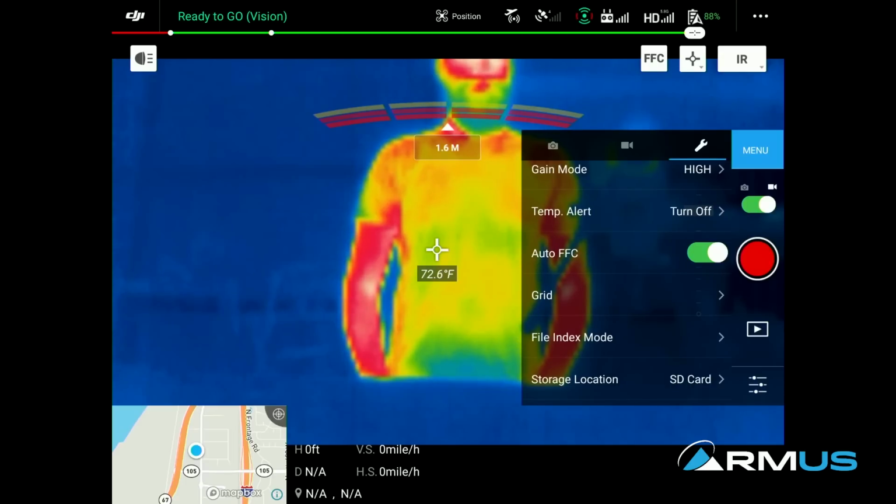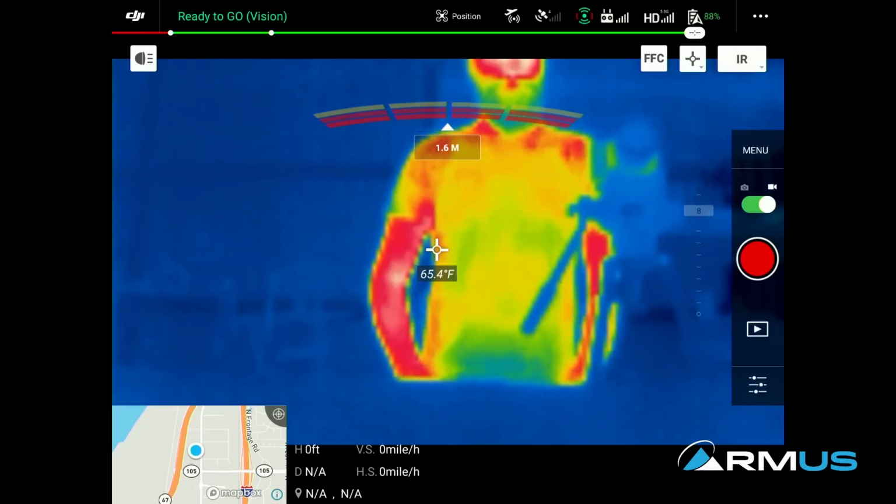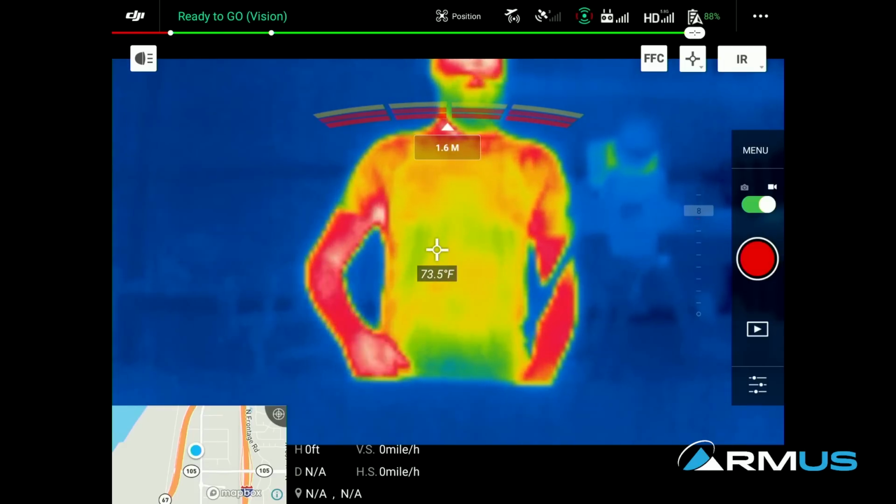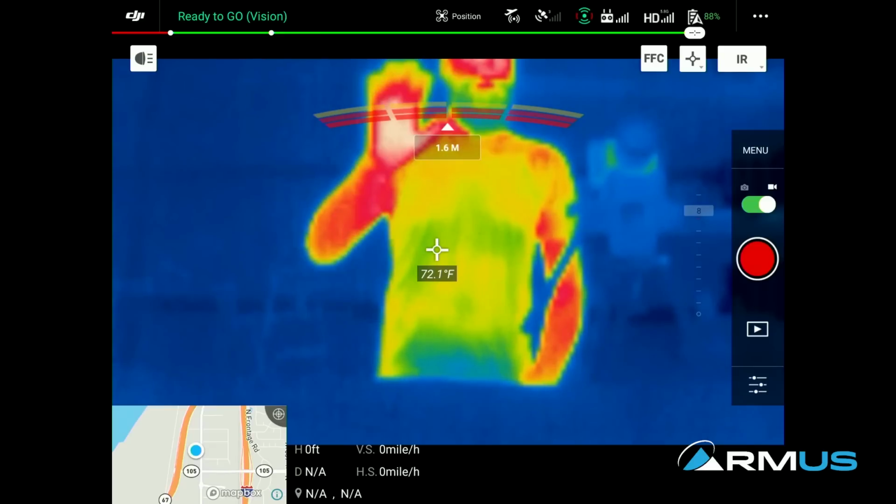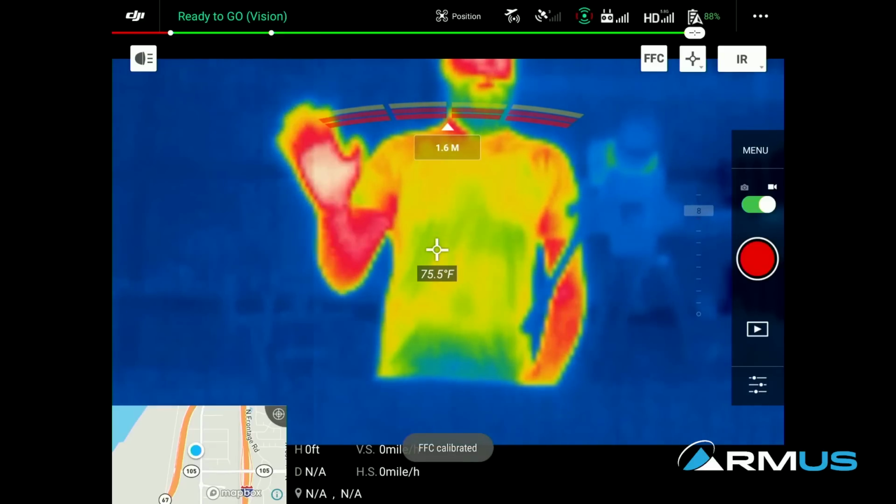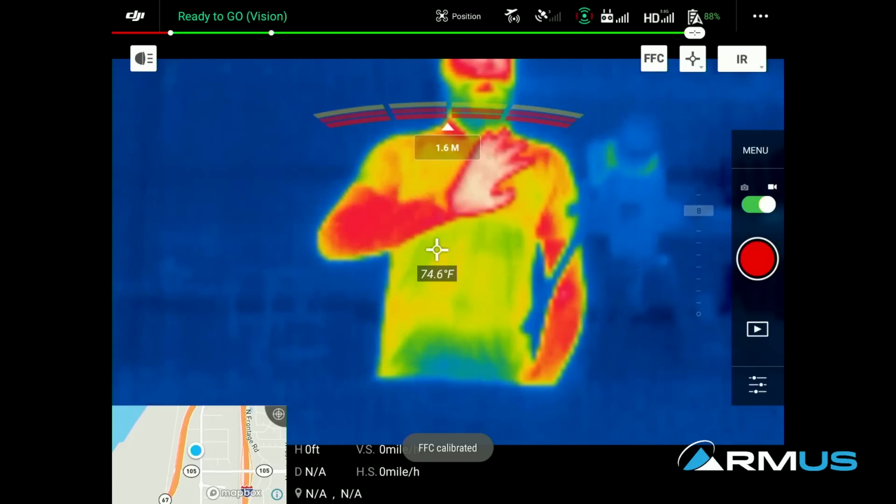And the auto or FFC trigger. We have two ways we can do this. The auto shows FFC right here on this button. I can turn that off so it doesn't continually do the pausing when that happens, or up at the top here where it says FFC, I can hit the trigger. So Jace, go ahead and move your hands up and down, and we can see when we hit the trigger, we have a pause happening right there. Let's watch that one more time.